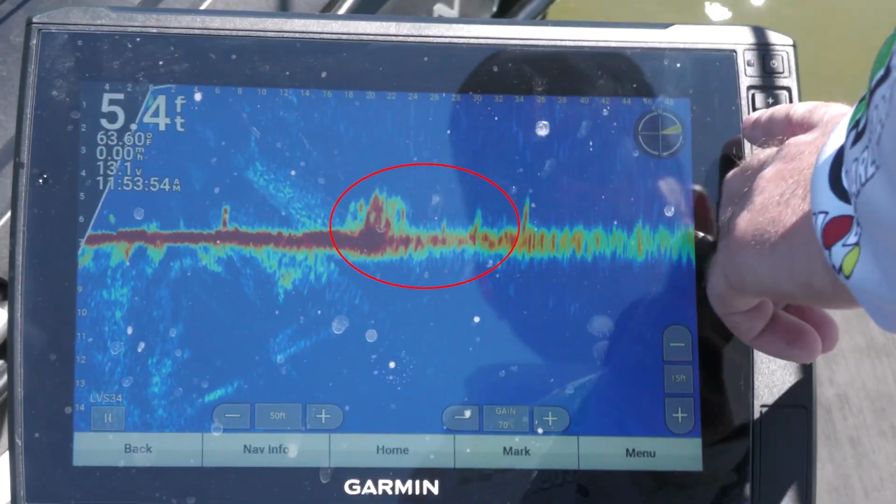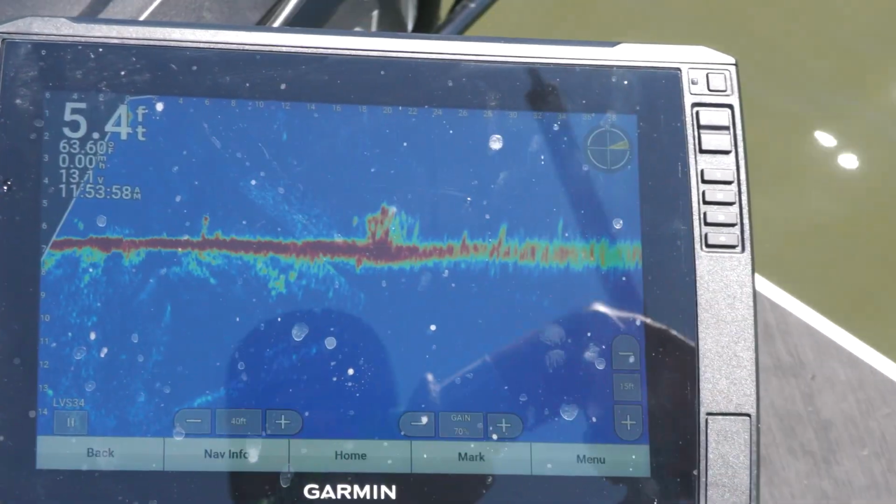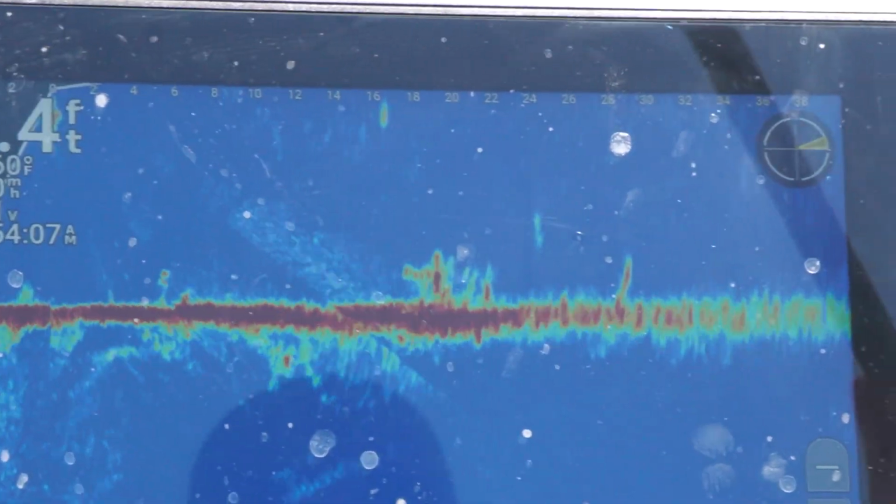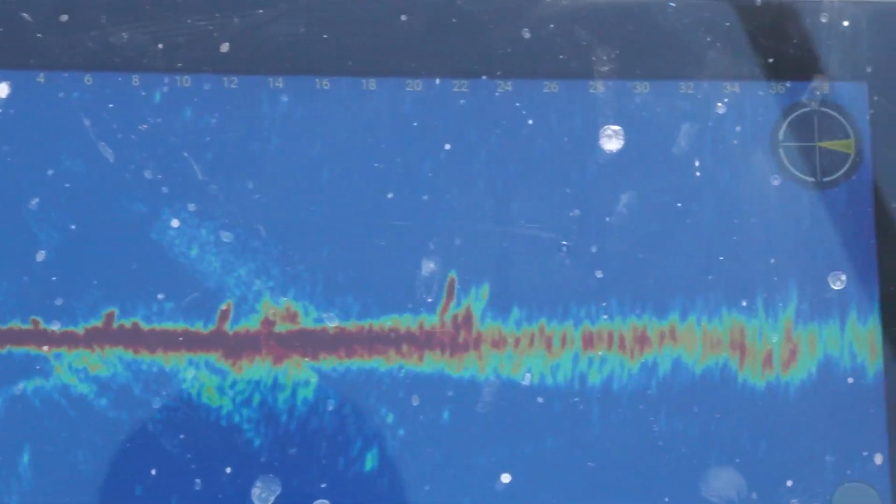And it's reading at 30 feet, 20 feet. I'll zoom in a little bit. I'll put my jig right on top of it. There goes my jig right here. You're seeing it fall. And I'll just work it right back. Kind of missed the target just a hair.